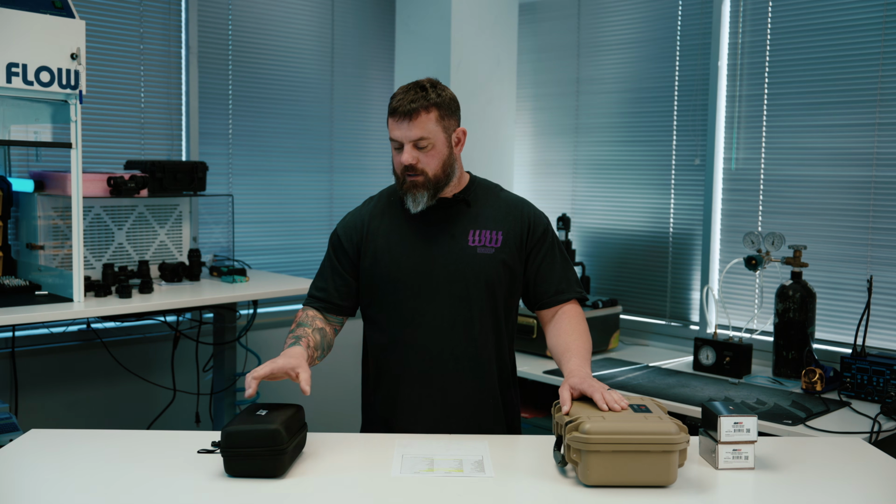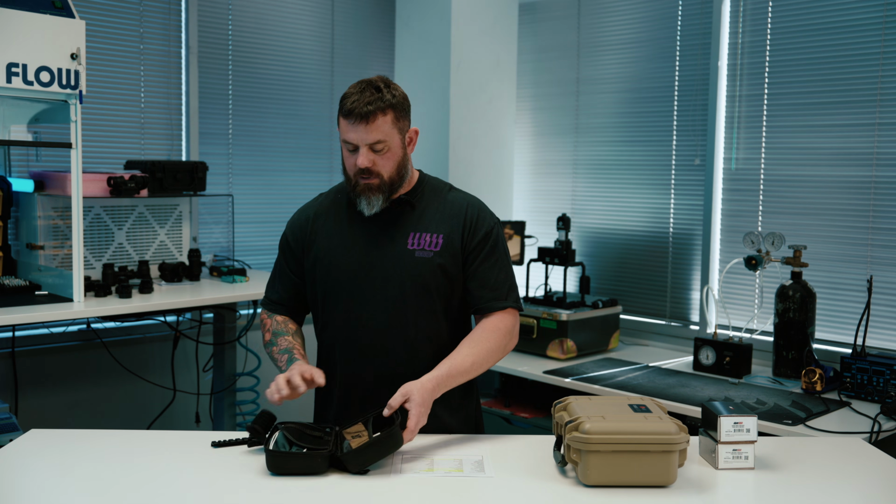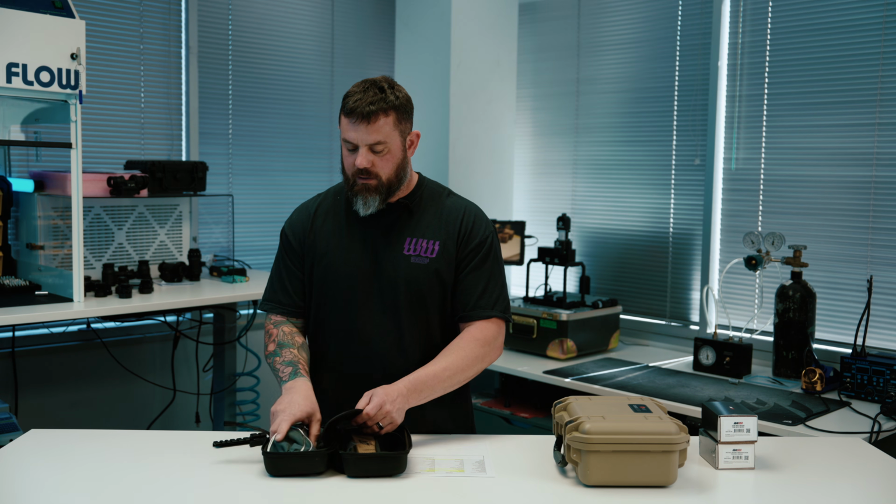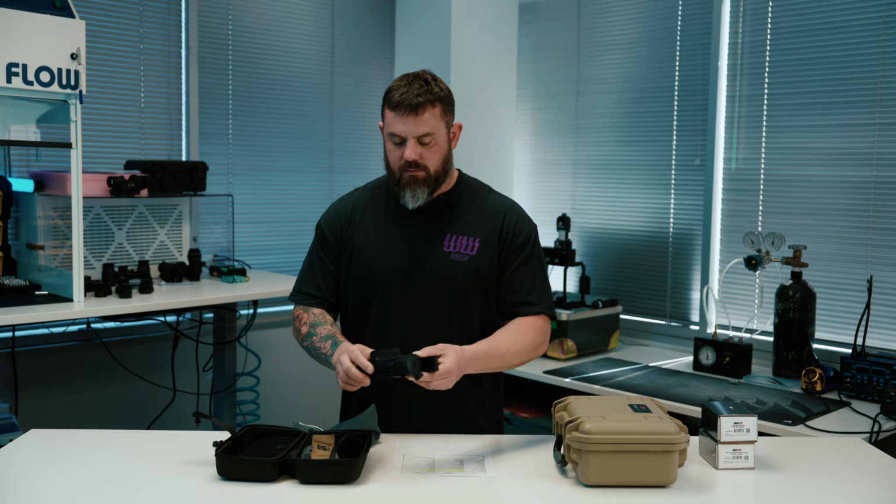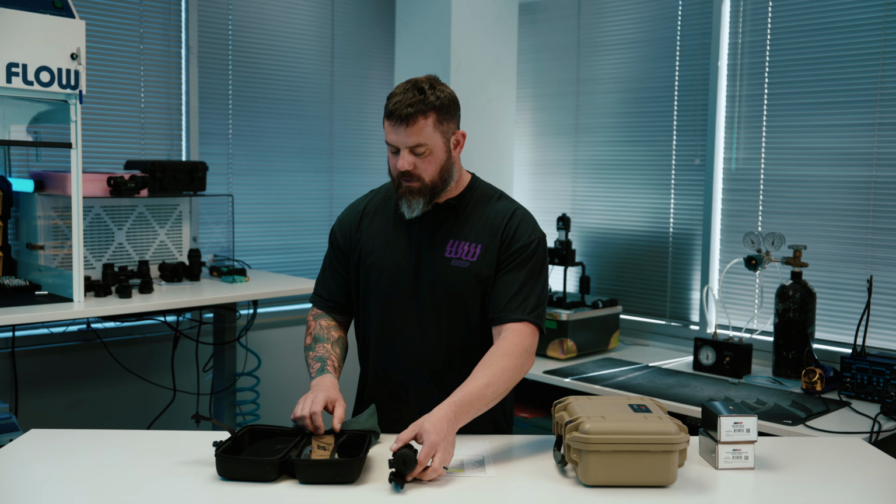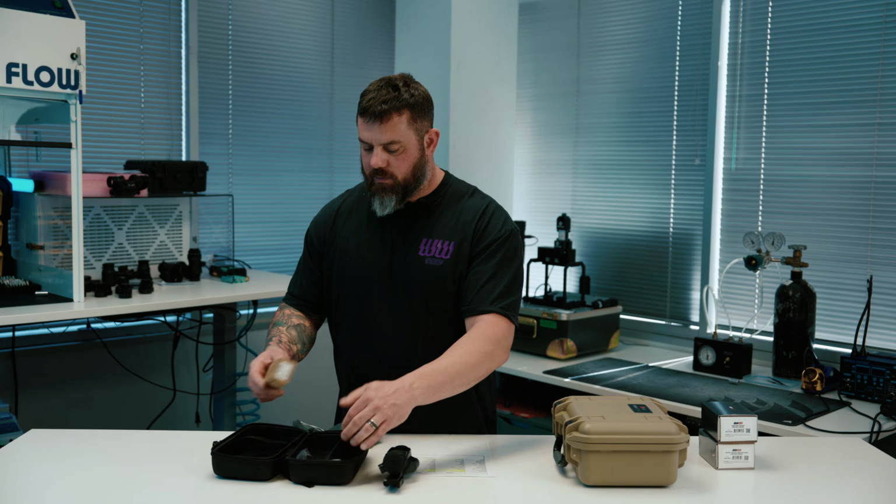But before I get there, let me go ahead and open it up so you can take a look at it. Now, I've used this for a while now, so everything's not really where it should be. But inside of this box, bag, whatever, is your optic. I've already mounted the Picatinny adapter on it. This is not QD. We'll talk about that in a minute. It comes with an eye cup. This is the box that the mount came in.